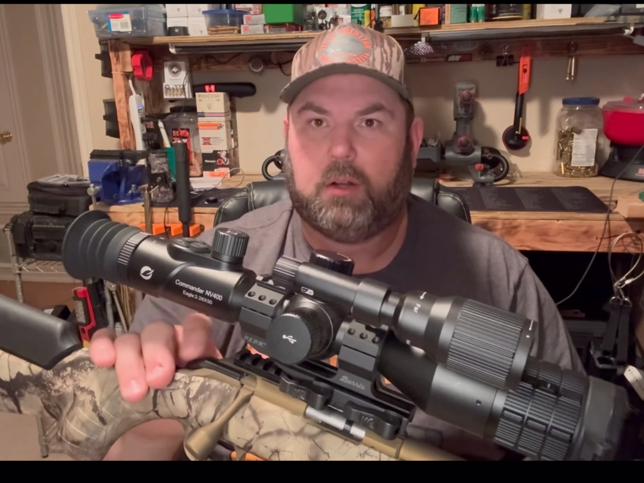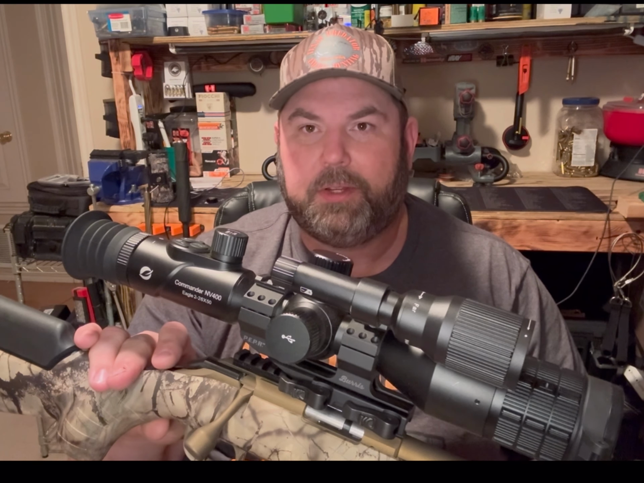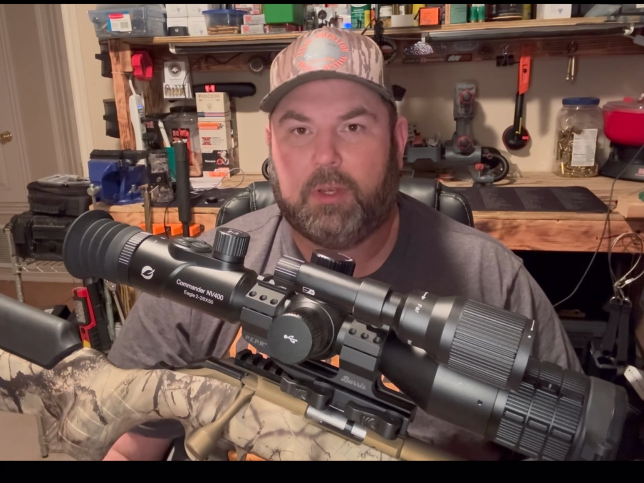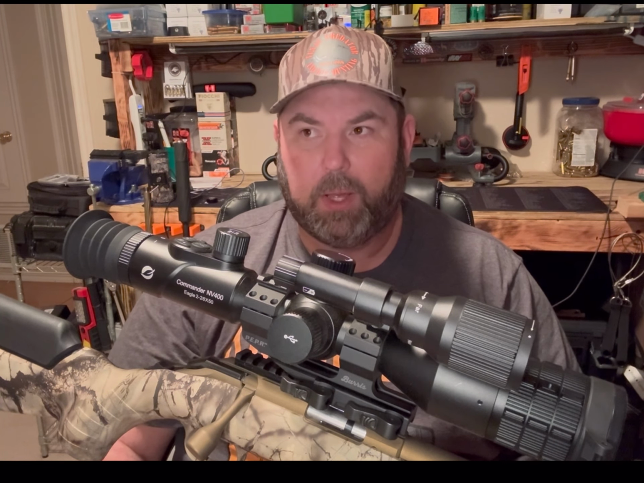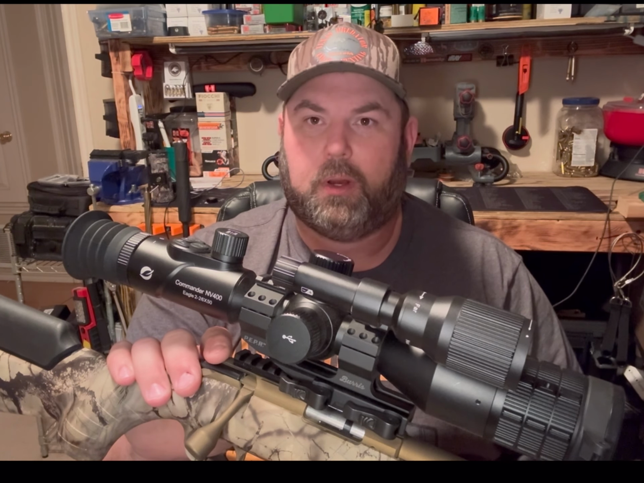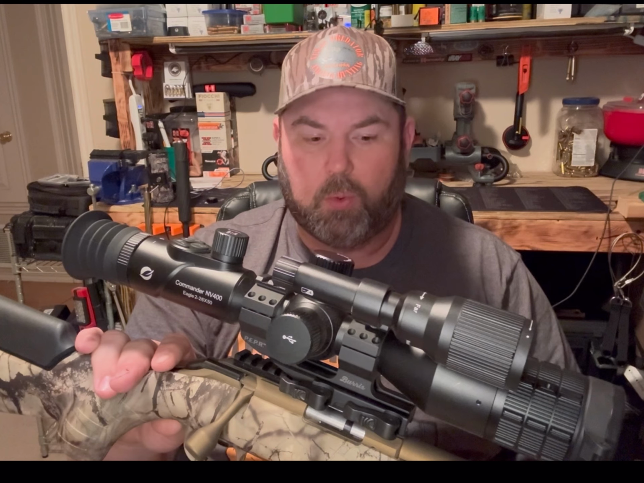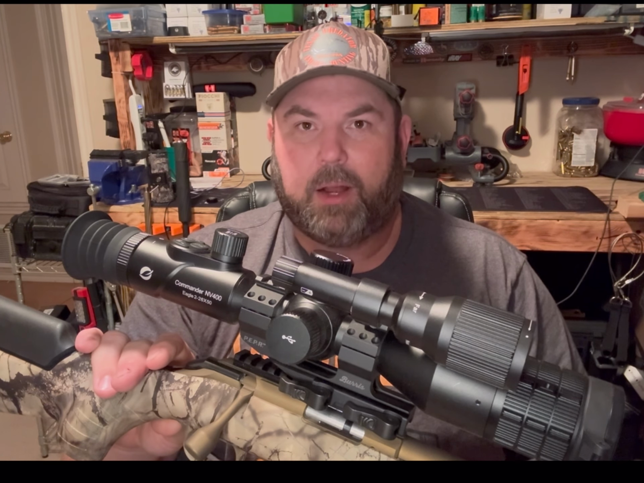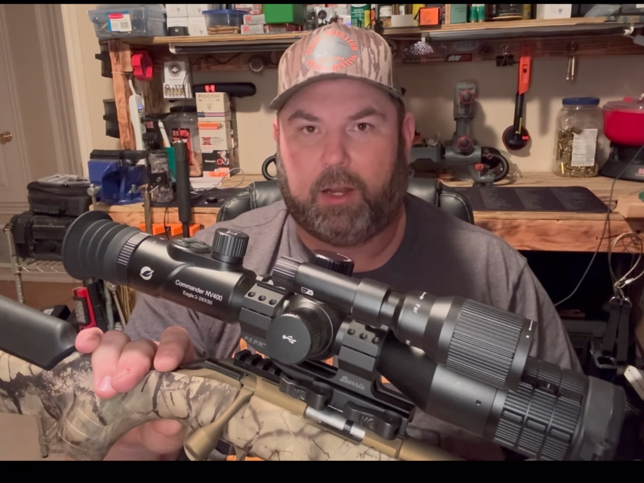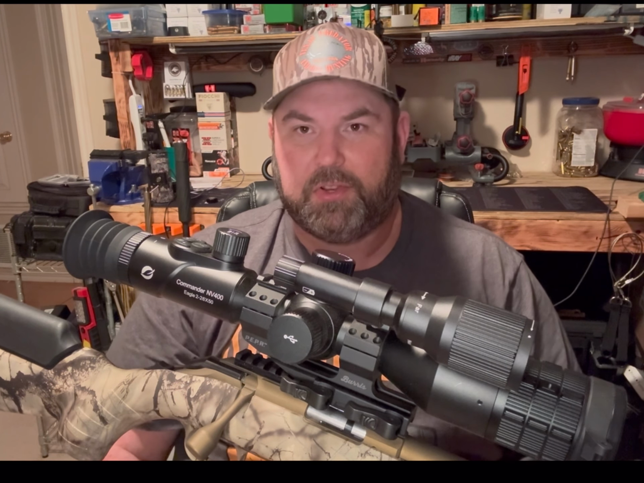The full color daytime is not as clear as, say, the AGM is during the daytime. When I first turned it on, I said, well, this scope's not going to be comparable to that scope. But when I switched it over to the night vision mode, it has crystal clear image quality. So it is very nice image quality for the nighttime. I'm not sure why the daytime is not clear, but I looked through the Pulsar and the AGM, and they're both the same way. Their daytime image is not as clear as either one of them's nighttime image. So I guess that's pretty much standard on these digital night vision scopes.